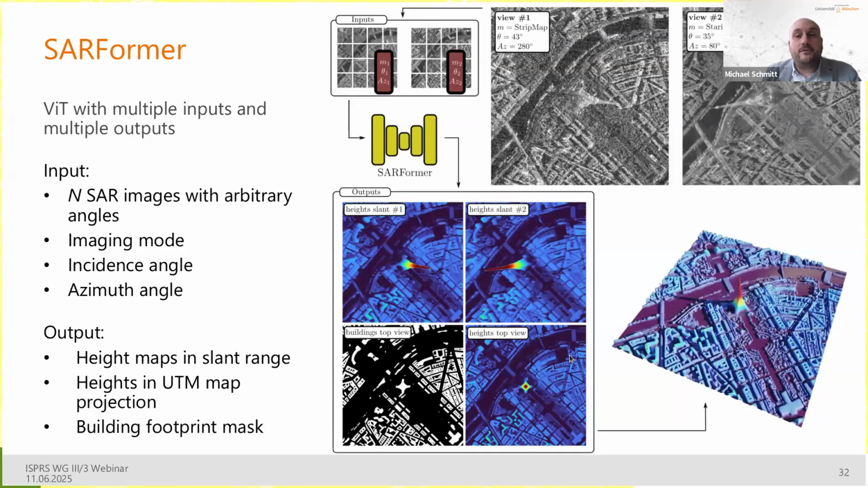And this led to the SAR former, which is illustrated here on the right. What is the nature of the SAR former? Again, it's a vision transformer with multiple inputs and multiple outputs. The inputs are n SAR images acquired in arbitrary modes or angles, plus information about the imaging mode, the incidence angle, and the azimuth angle.